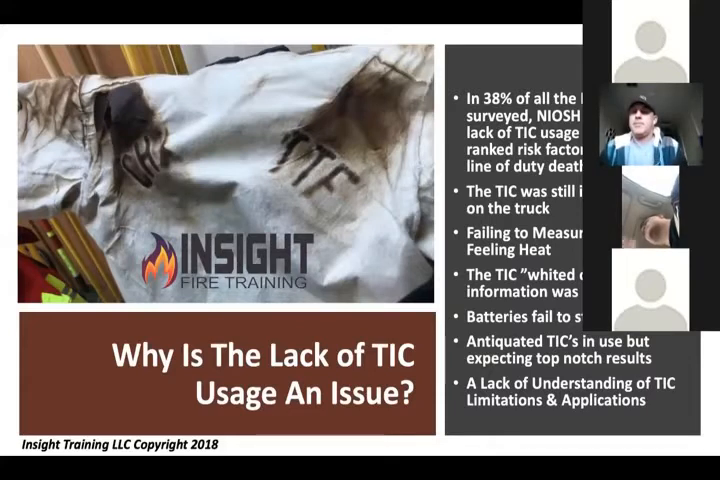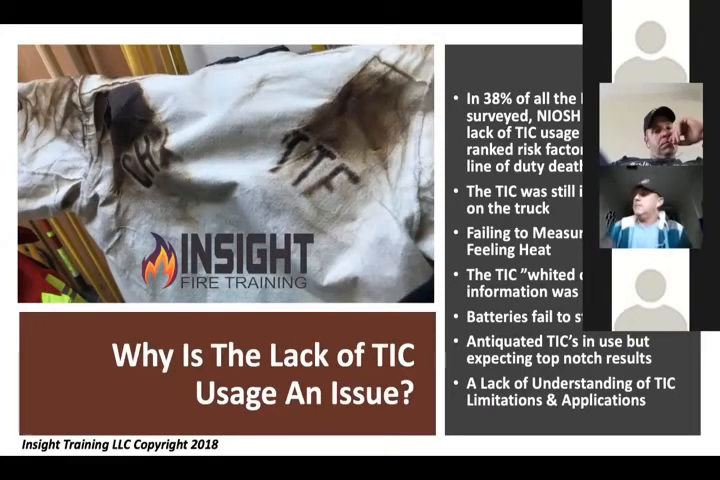We measure heat with our ears, our wrist, and with water, all of which are not empirically adequate anymore because they proved in 1967 that 131 degrees is when your TPP is exhausted and your skin receives a 2nd-degree burn. And if you try to use your ears or your wrist or sticking your hand up in the smoke at 140 degrees, your pain receptors are turned off. I'm pretty sure we fight fire above 140 degrees. So if you're going to try to use your body as a thermometer, it quits working at 140. And skin is destroyed at 162.